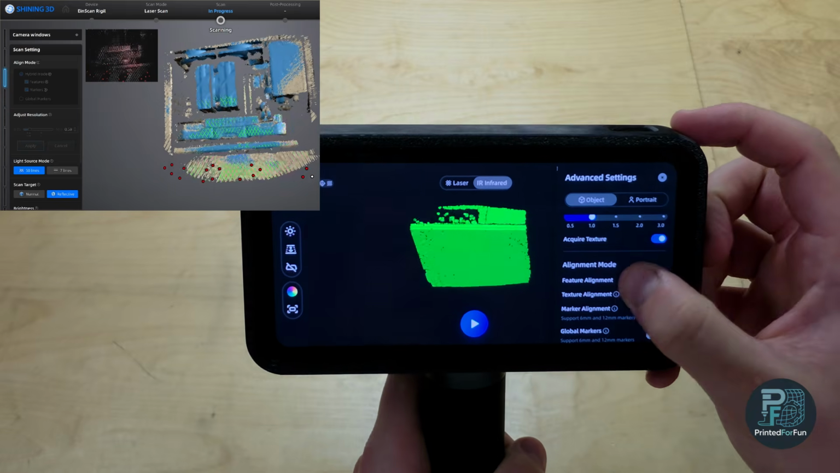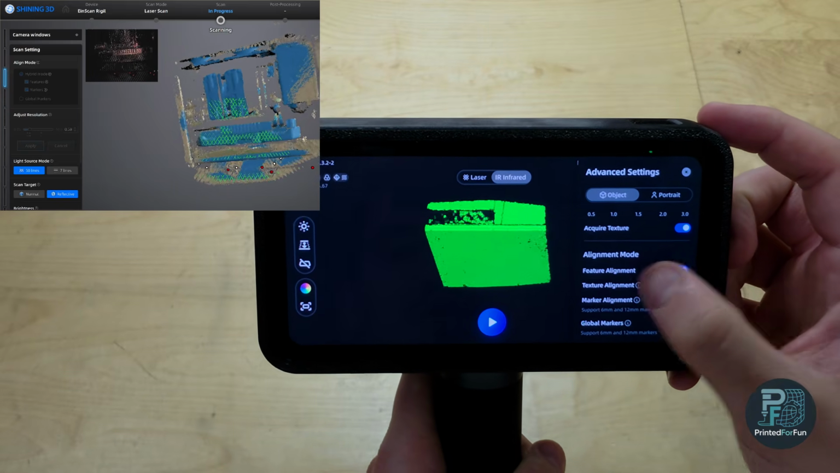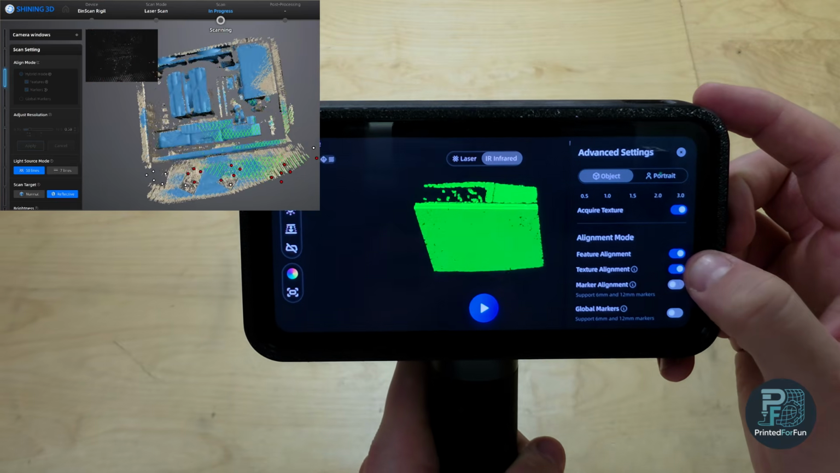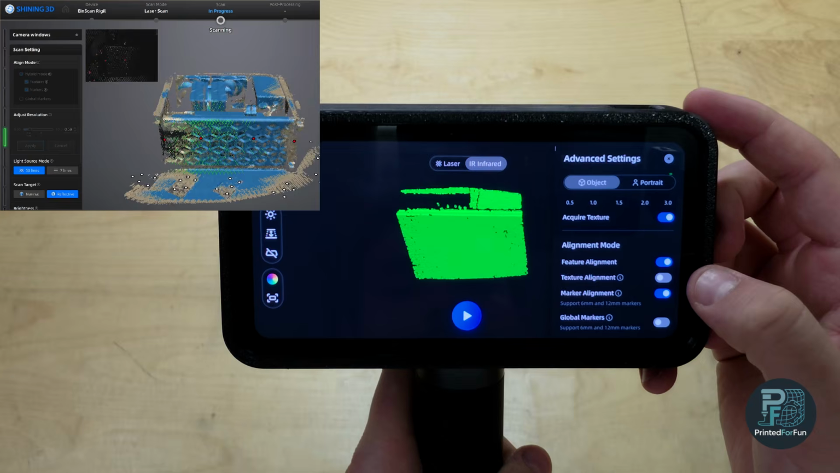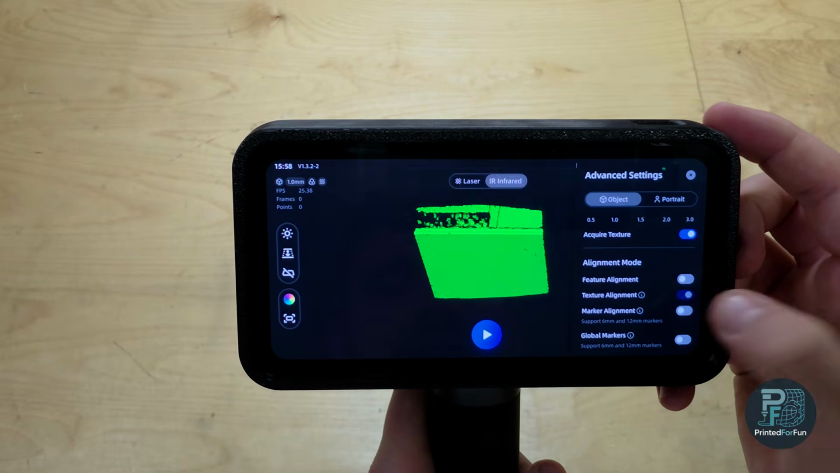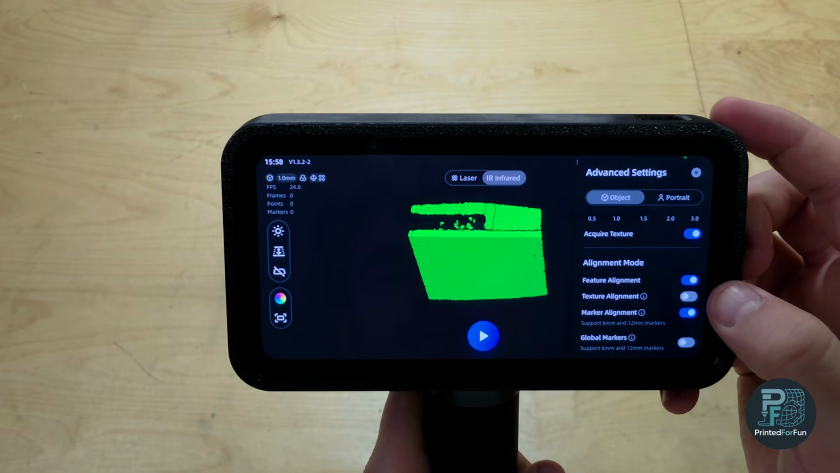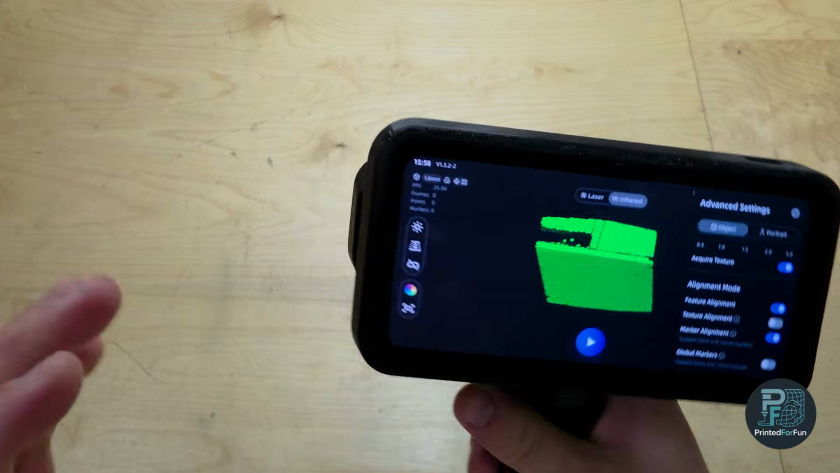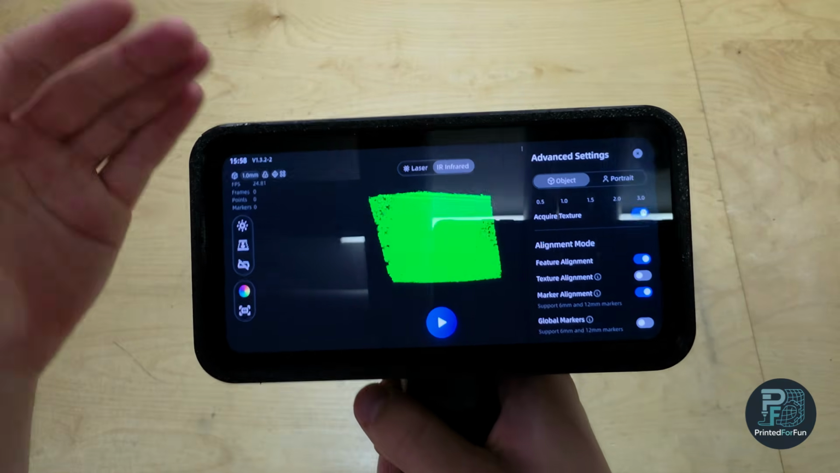Basically we can combine all of the scanning modes. Currently hybrid tracking between feature and texture is enabled. Now I can disable texture and enable marker tracking. I can also do only marker tracking. So it's quite a lot of options. And this is still the standalone criterion for the Rigil, or the Rigil and Rigil Lite.